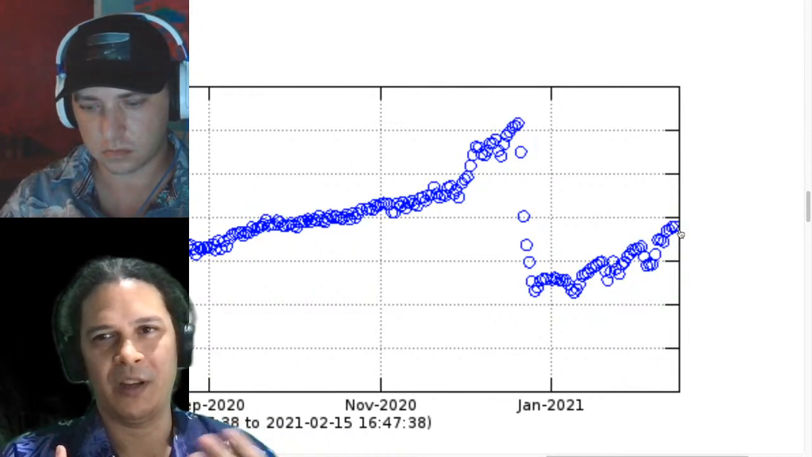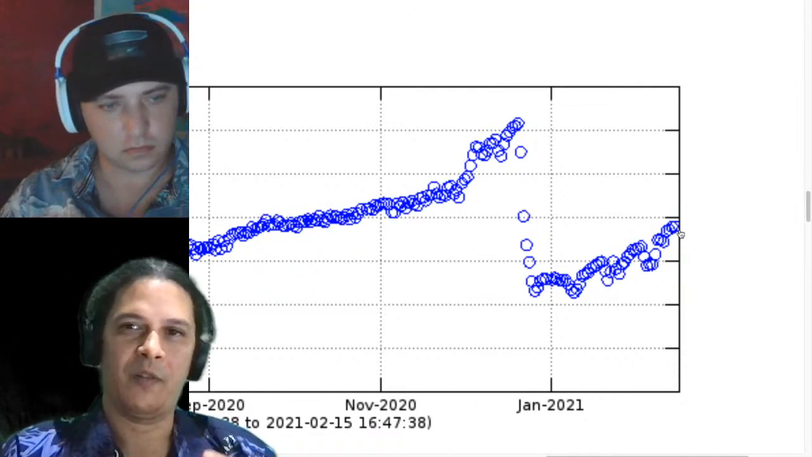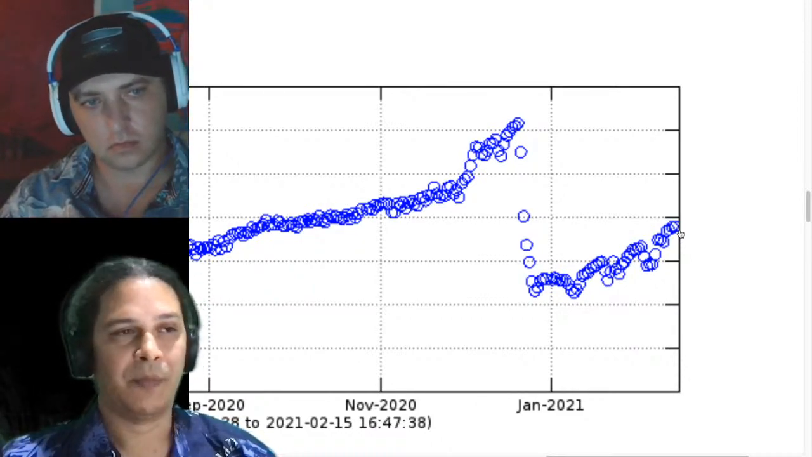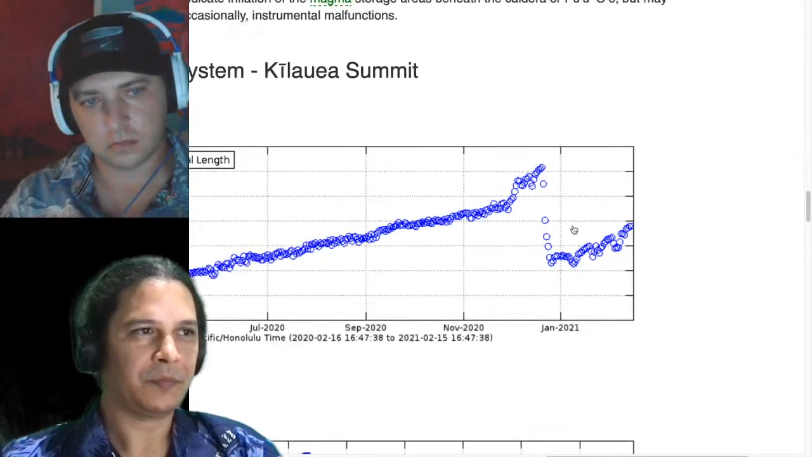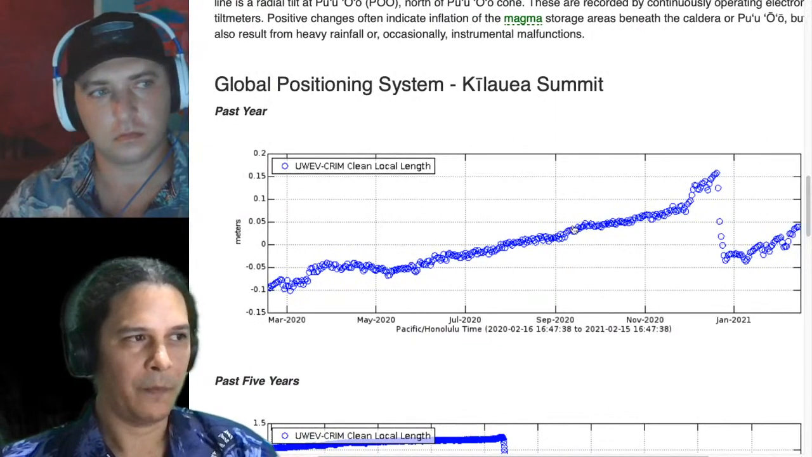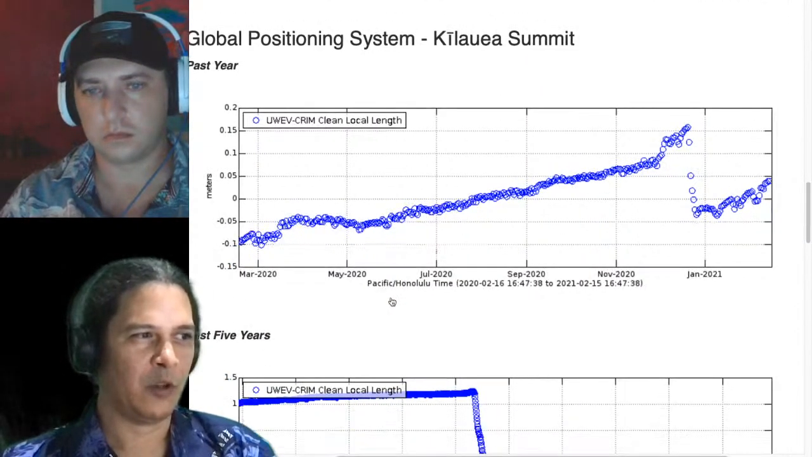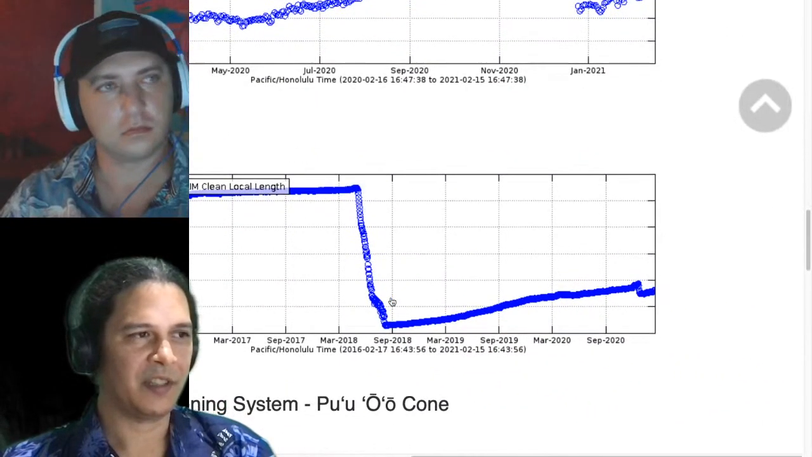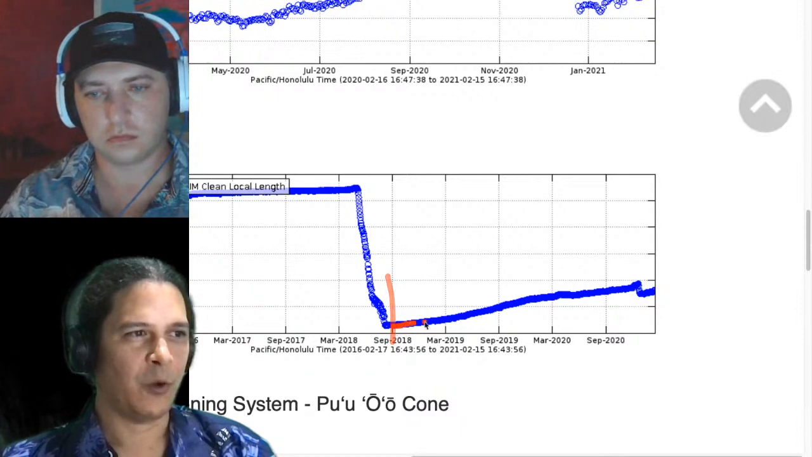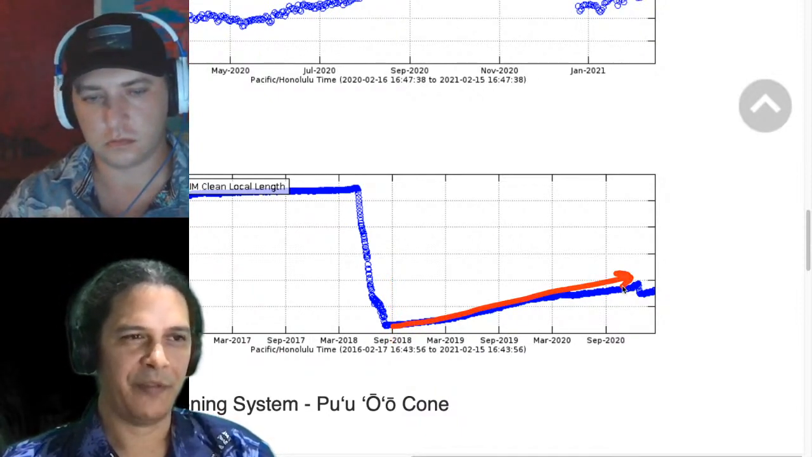It doesn't matter who's the chicken and who's the egg, really. There's still an adjustment like that happening with the caldera wall moving, the south flank moving, and magma seems to be filling that spot. So the long-term trend, since about a year ago when this graph goes here, you can go back to the past 5 years, really, but since the eruption ended in 2018, we've been on a slow spreading of the caldera walls, indicating magma filling in.